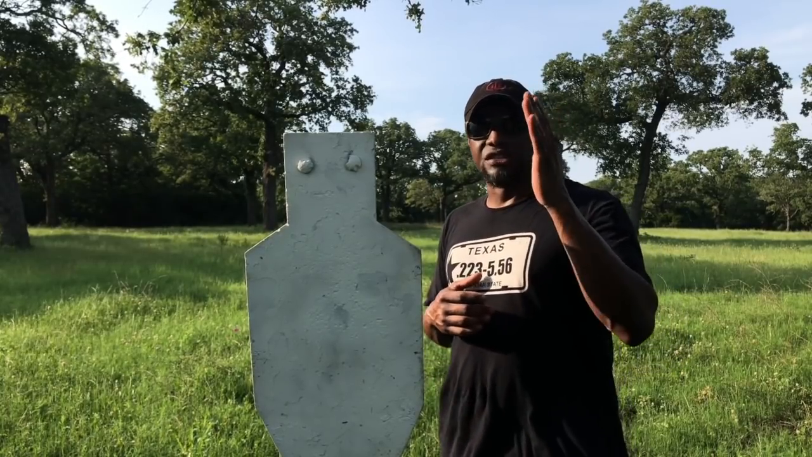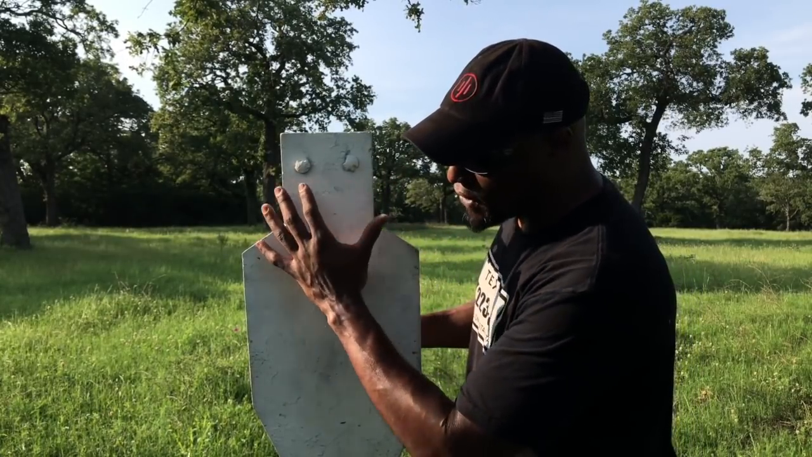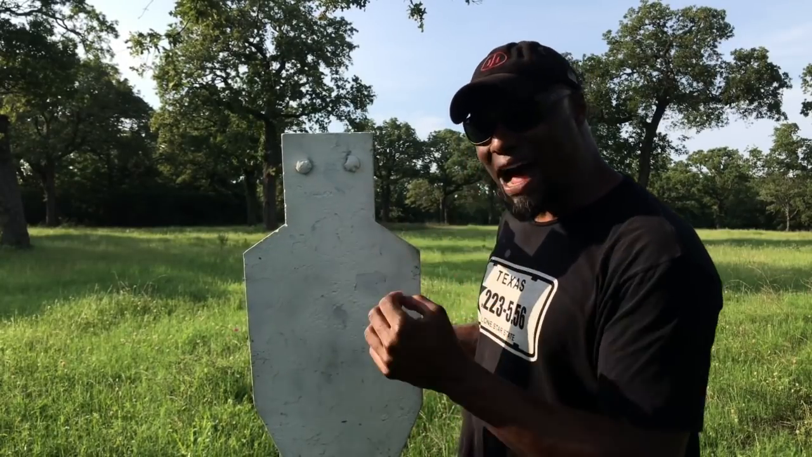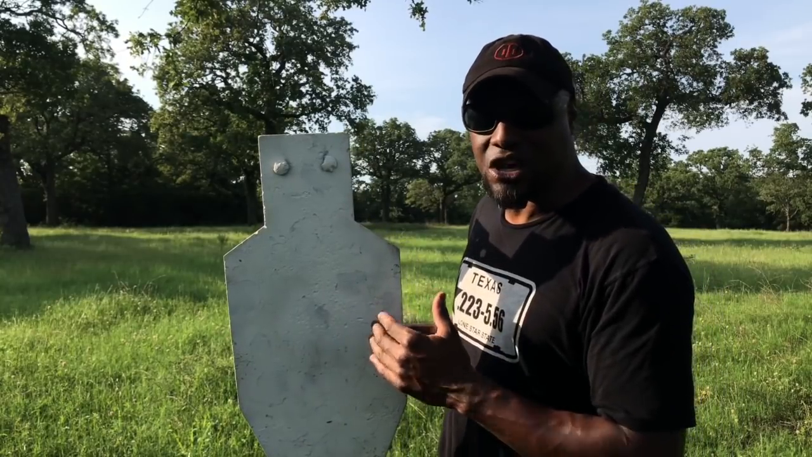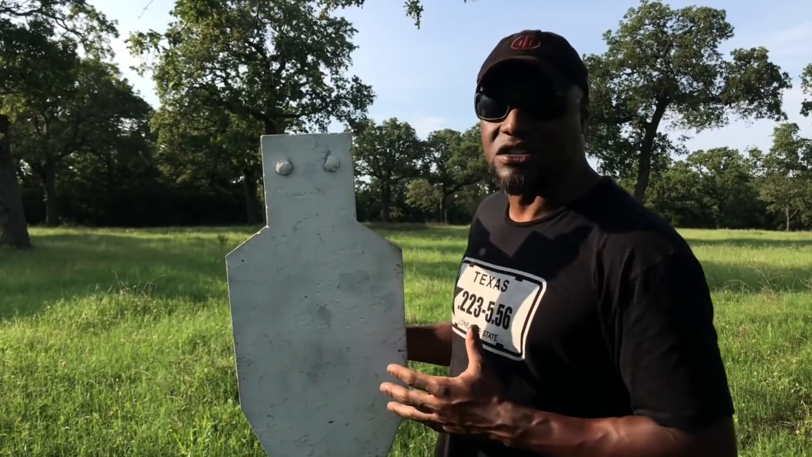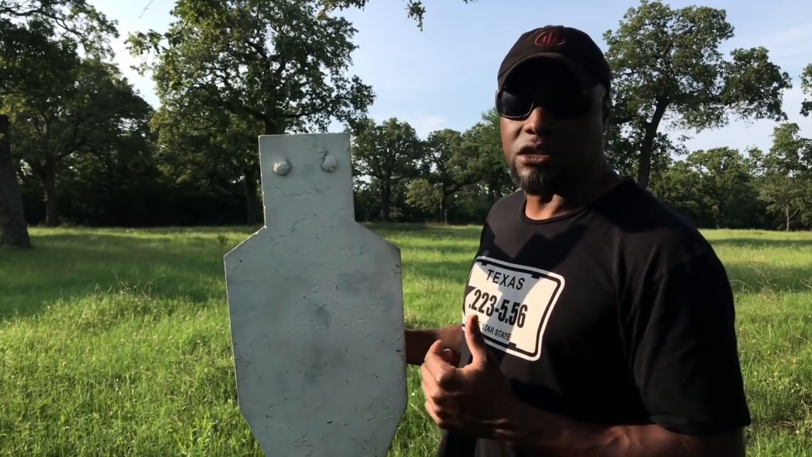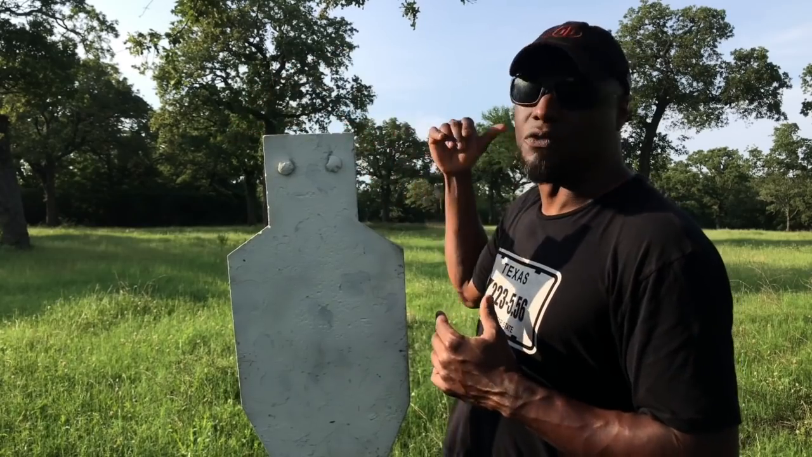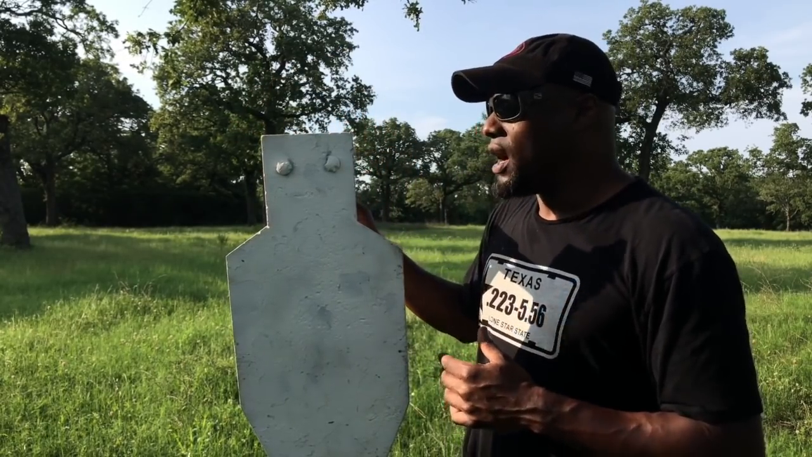So what I'm gonna do is zero everything out on the thermal, okay? The first shot I'm gonna go for is center mass. I'm gonna try to figure out where my point of impact is on the steel. About 90% of the time, guys, when I get behind these rigs and I take that first shot with that thermal, it's making contact somewhere. If it doesn't, then I'm gonna have to move the target somewhere where I have a dirt pile or a manure pile and see where my point of impact is on the pile, but that's pretty rare.